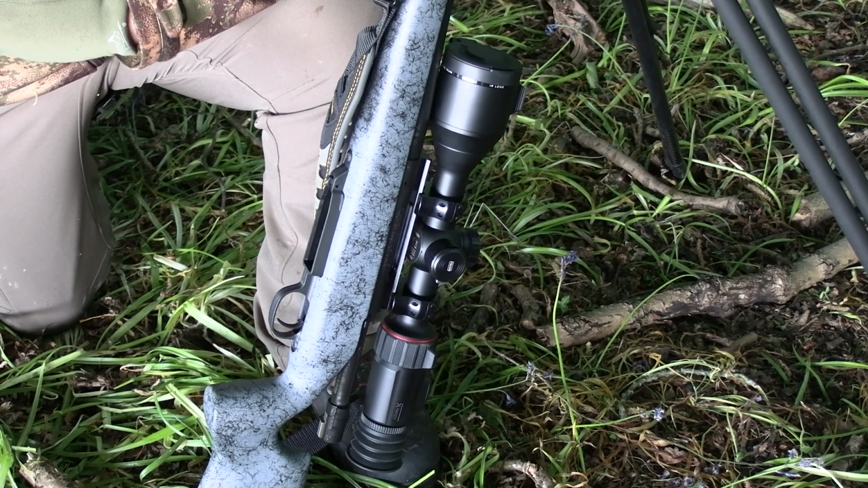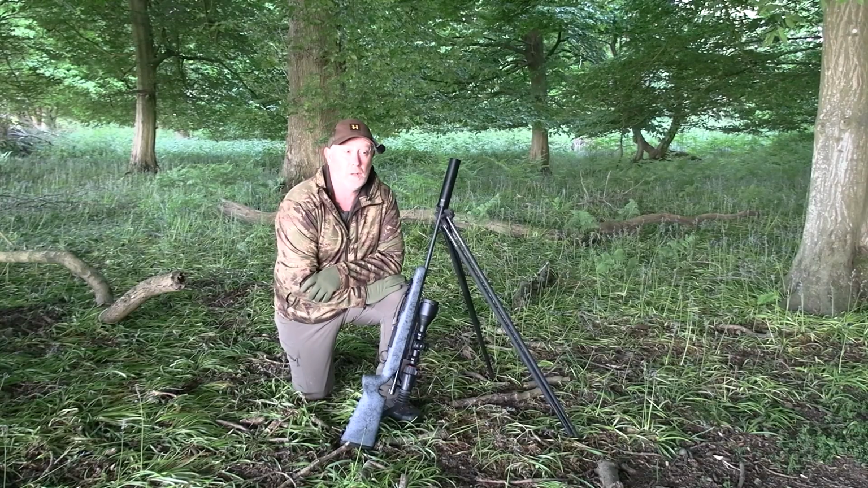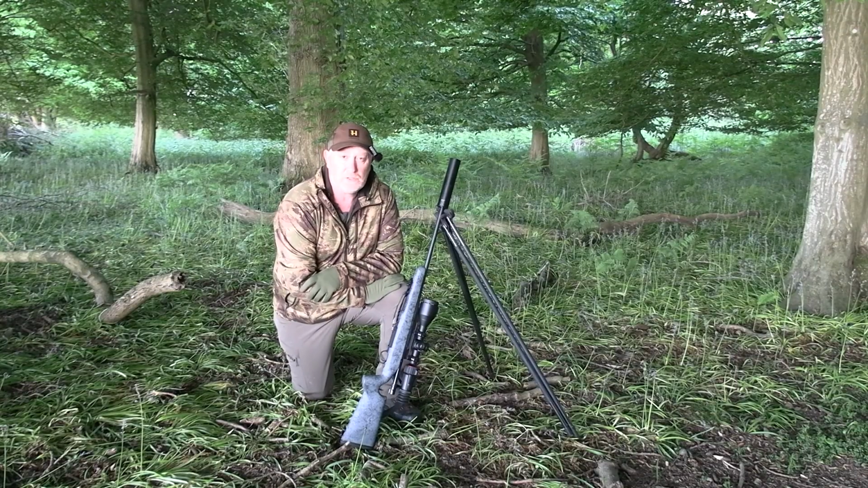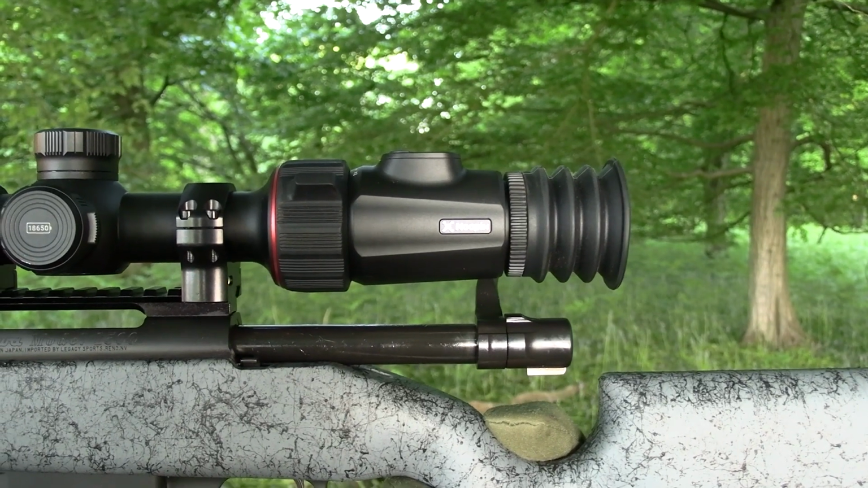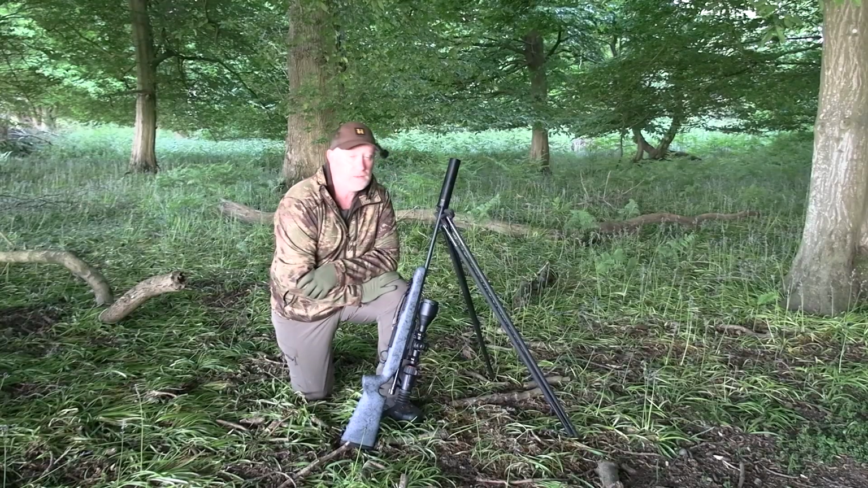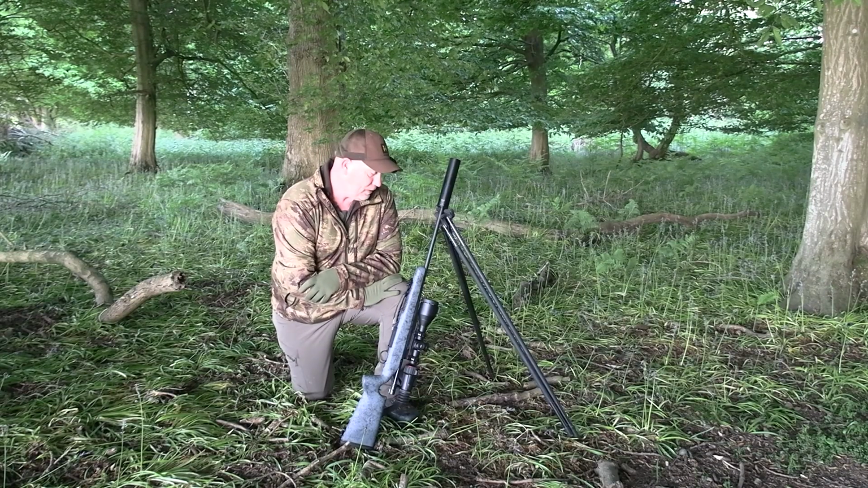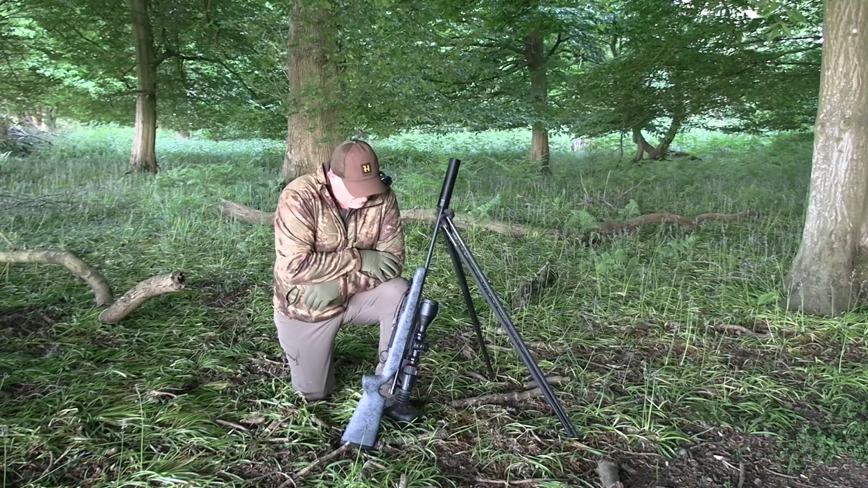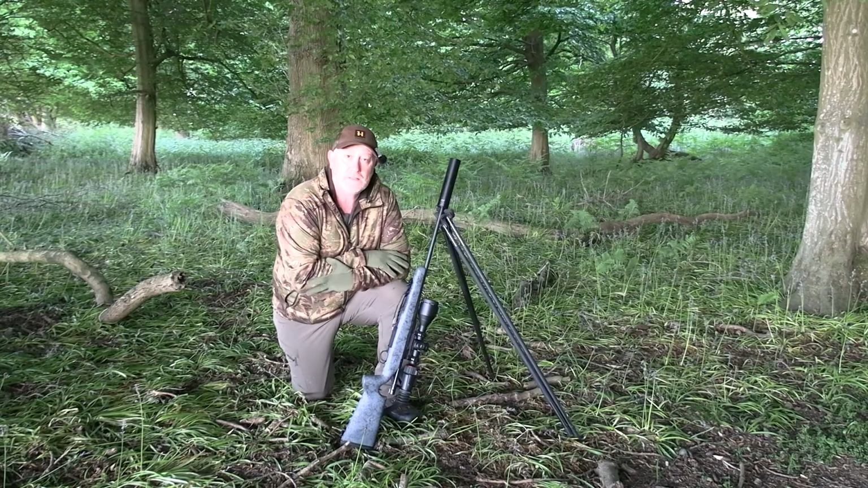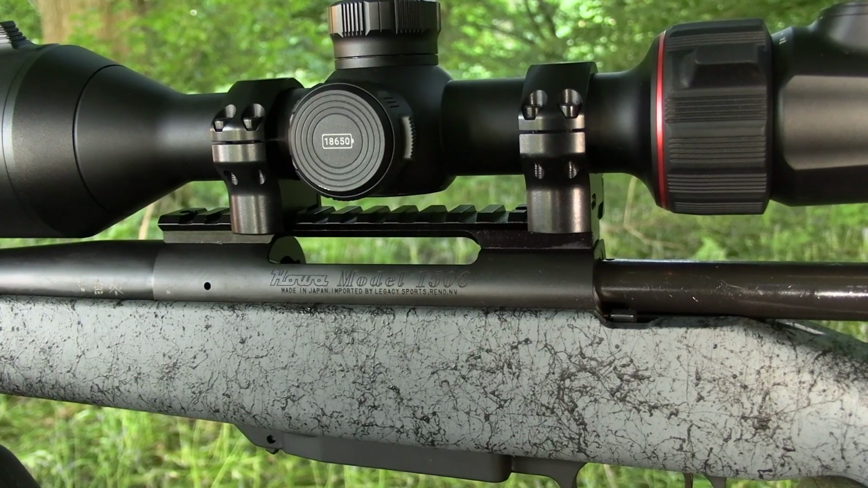So I've had this NOCPIX ACE H50R out on the Howa rifle for probably a month now. You've probably seen one of the previous shows where we did a bit of foxing with it. So I've had it down here in Hertfordshire into these really thick woods to give it a good run out. It was initially after a fox, but we've managed to capture a Munty. Things I'll say about the Ace. I've got nothing honestly bad to say about it.